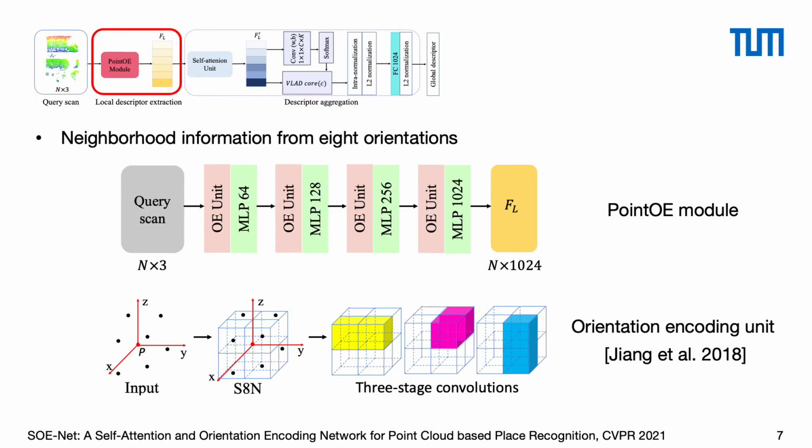As we know, the success of image-based place recognition is largely attributed to the SIFT descriptor. Orientation encoding is a key property of SIFT. Therefore, we believe that encoding orientation into the 3D local descriptor will be helpful. So we introduce the orientation encoding unit, which first adopts the eight-neighborhood search to find the nearest neighbors for point P in each of the 8 octants, and then extracts features from the 8 orientations using 3-stage convolutions.